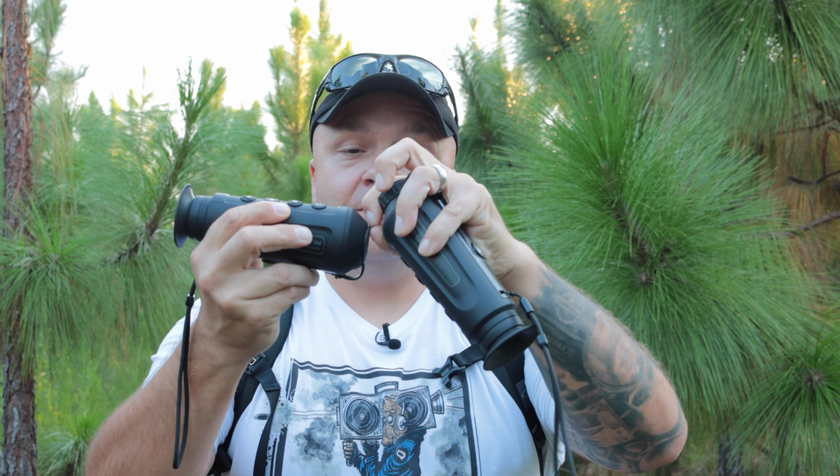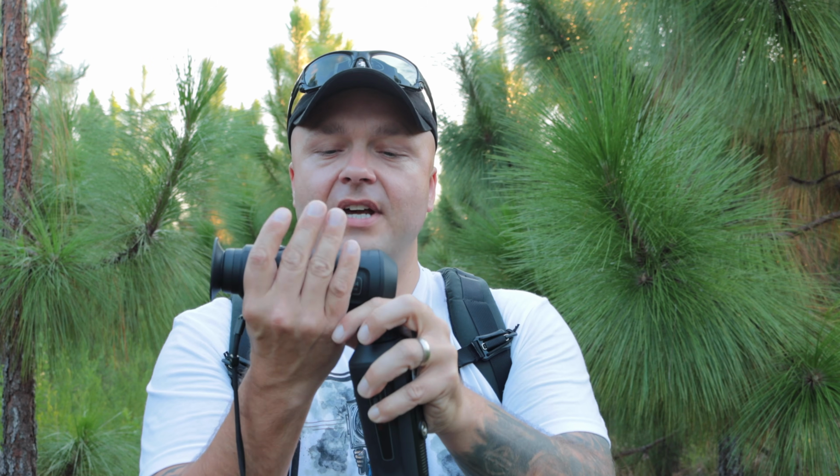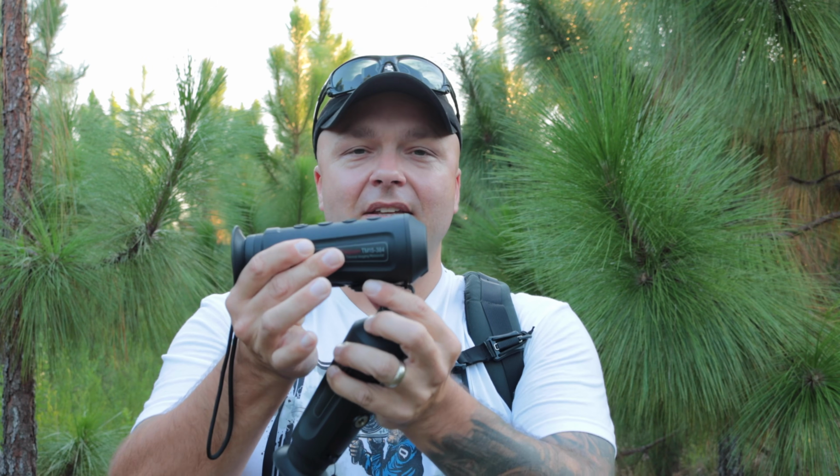They hold in place pretty well. They just pull out with friction and they just dangle. That is one nicer thing about the Pulsars. It's got a little magnet in it that'll snap to the little handle on the side of it, or wrist strap, whatever you want to call it. This just dangles. It isn't really a problem, but it would have been nice if they had some way that you could have stowed it underneath.